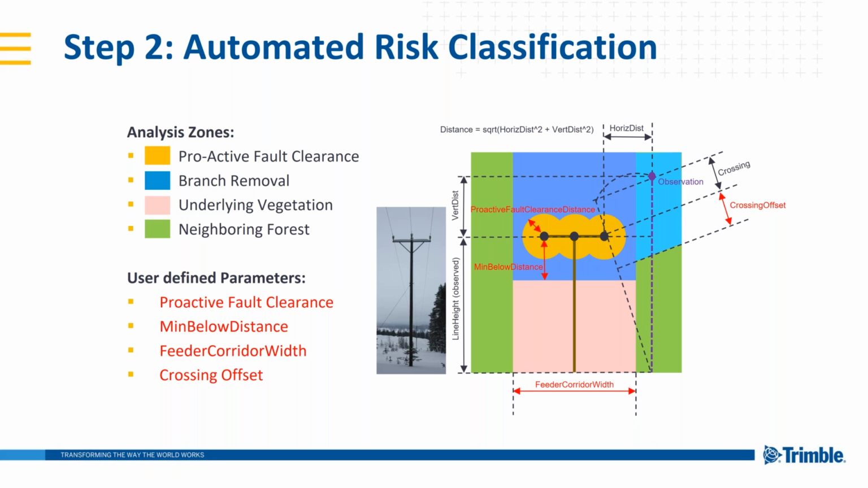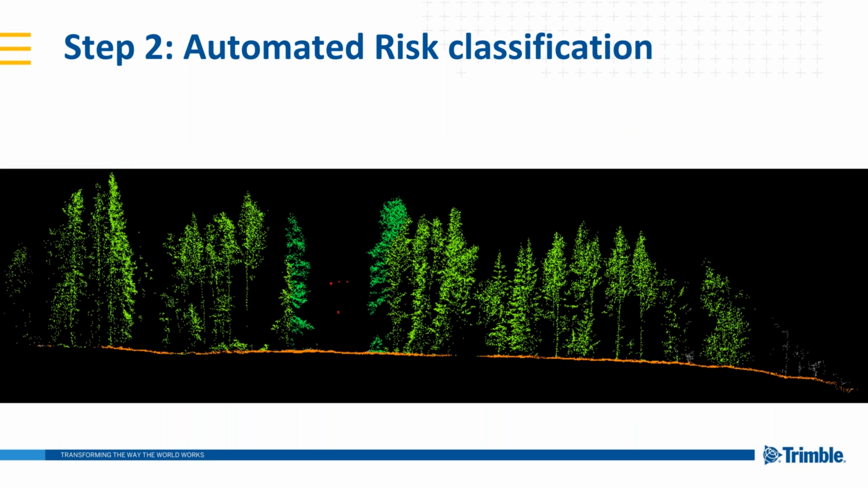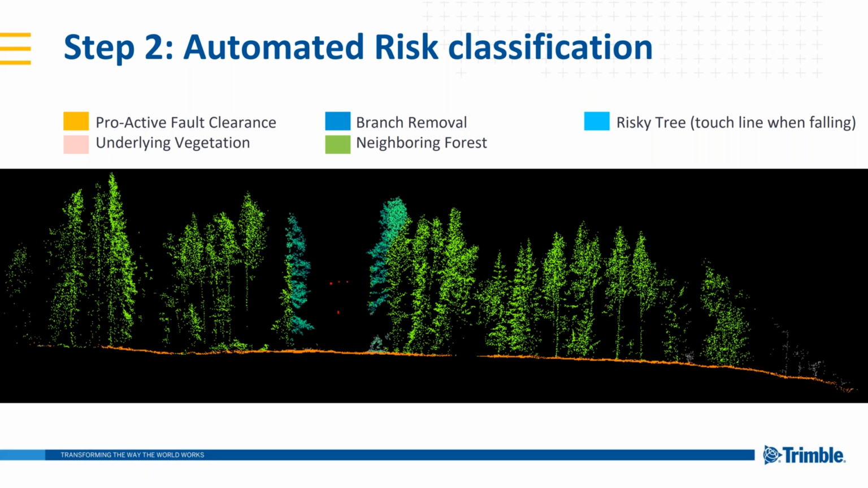Then we look at this automated risk classification. So we're taking these parameters, like I said, and then we apply them within a classification, a class description, and we actually classify the point cloud and create some 3D vectors from that as well. Those will then form the basis for our deliverables, as you see here.